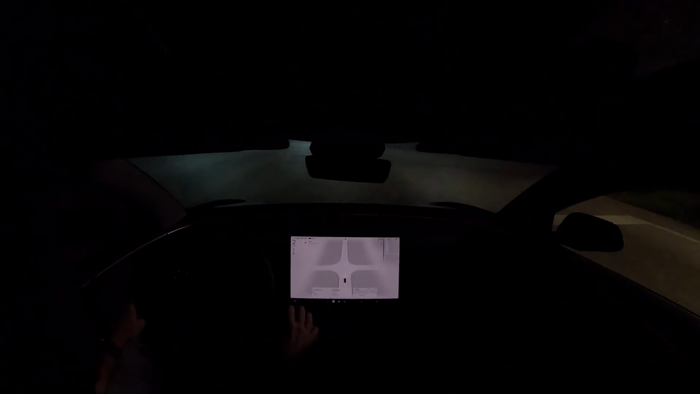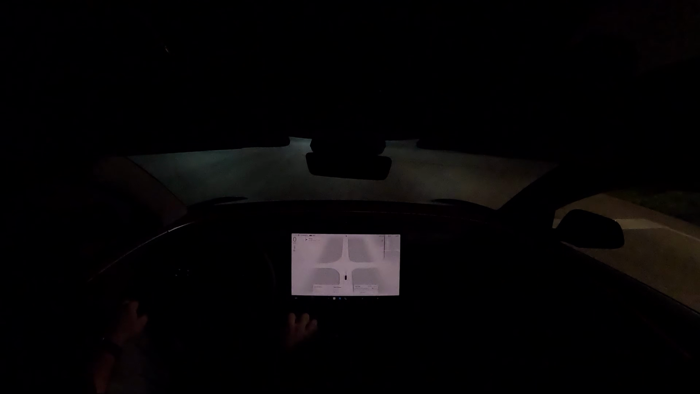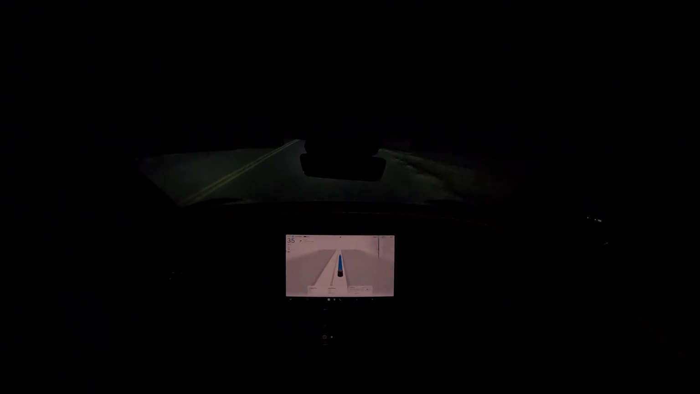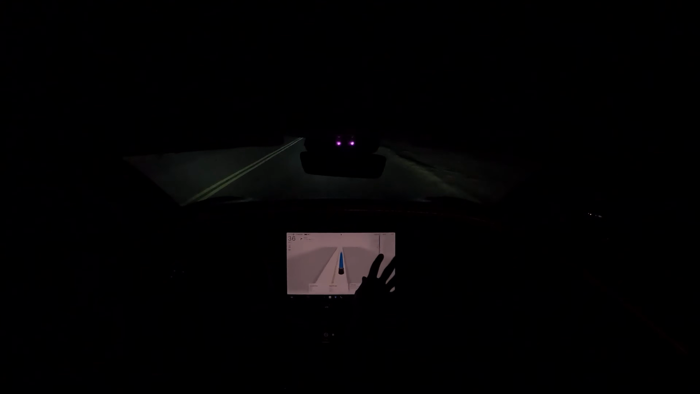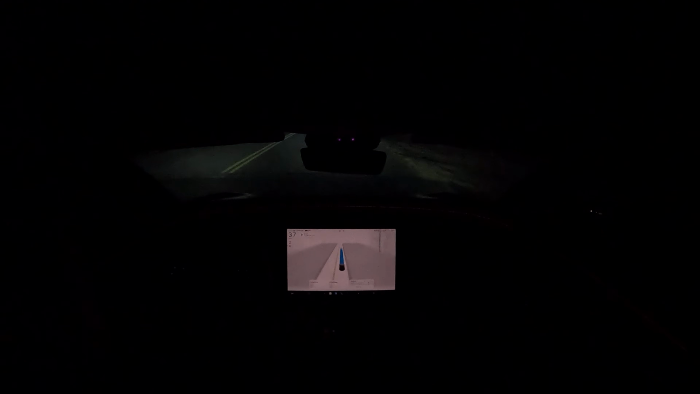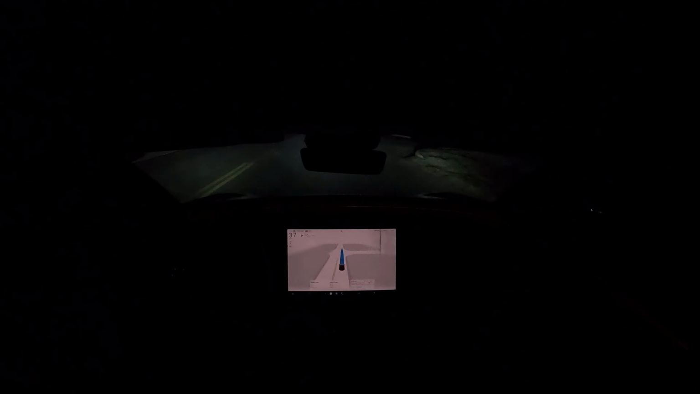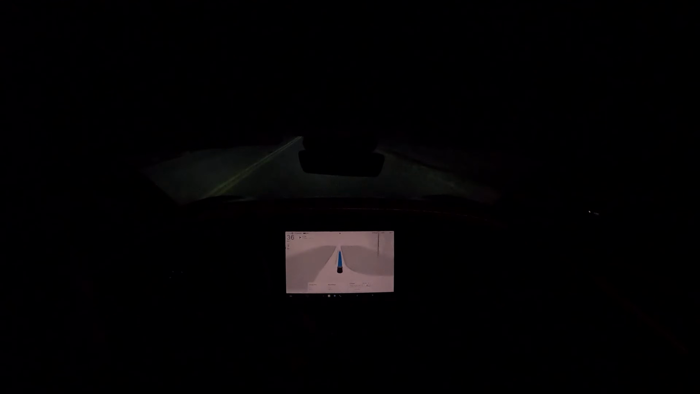Last night I was running the screen in dark mode, and I much prefer the lighter mode. It just looks cleaner. I like the transparency kind of feel in the upper right hand corner here of my navigation, so I can get a feel for where I'm going. But to be honest, I don't even feel like I need to see my map anymore. I really like this view. I like knowing what's around me, and then for the most part I just trust that Tesla's gonna get me where I told it to take me. So here we go.